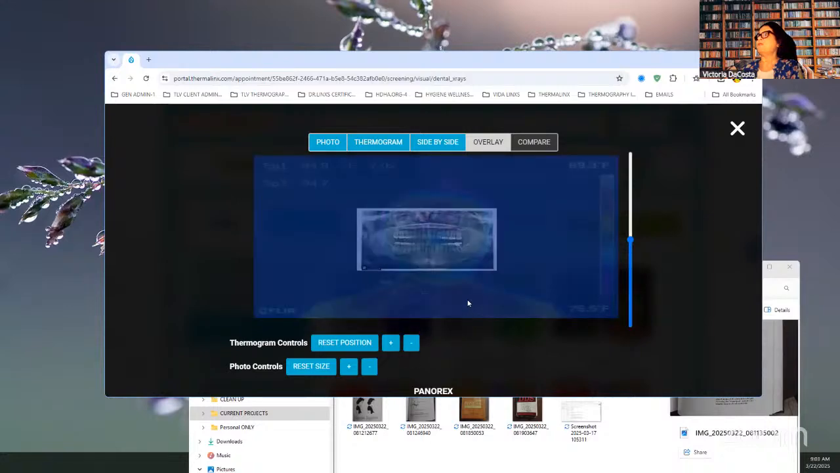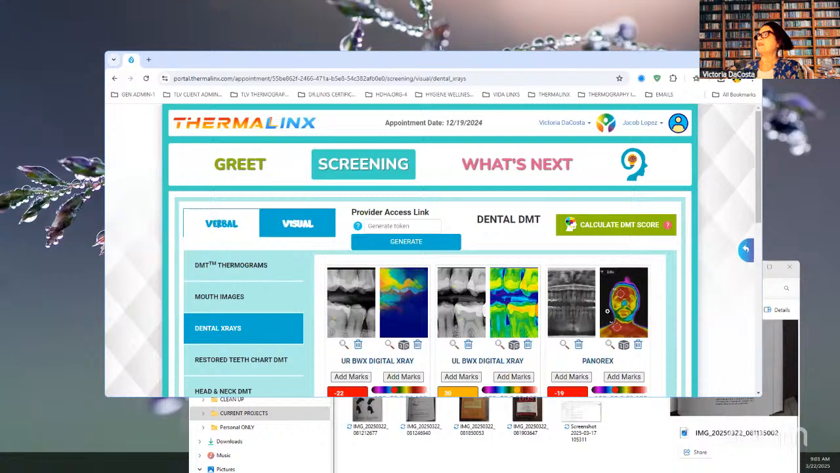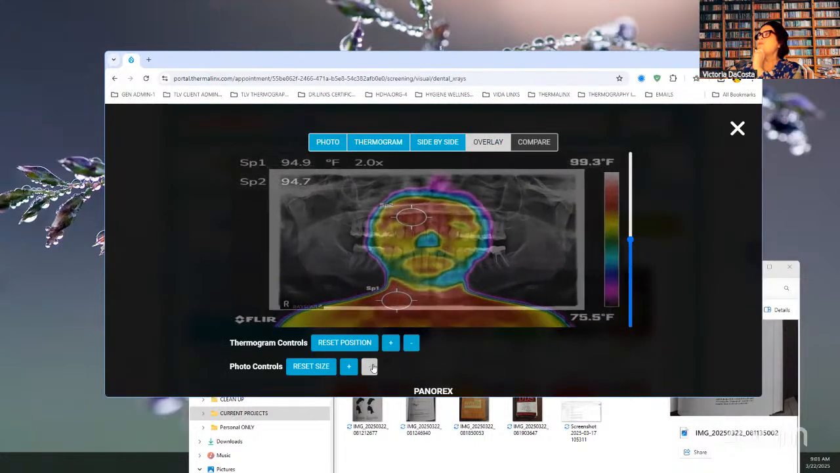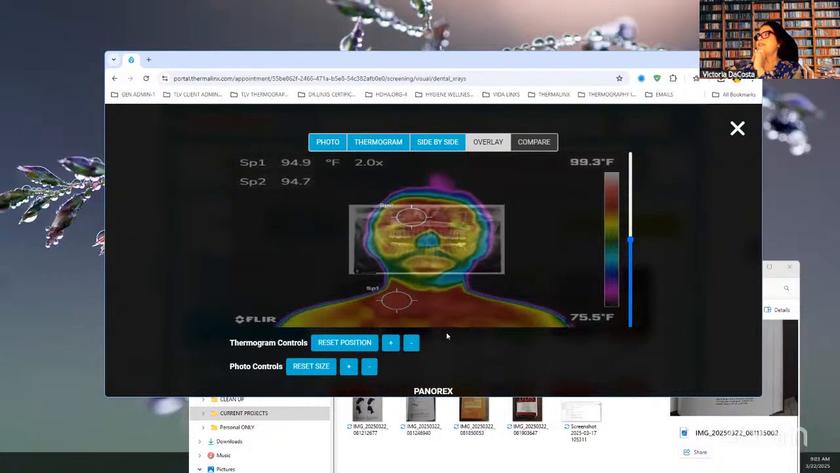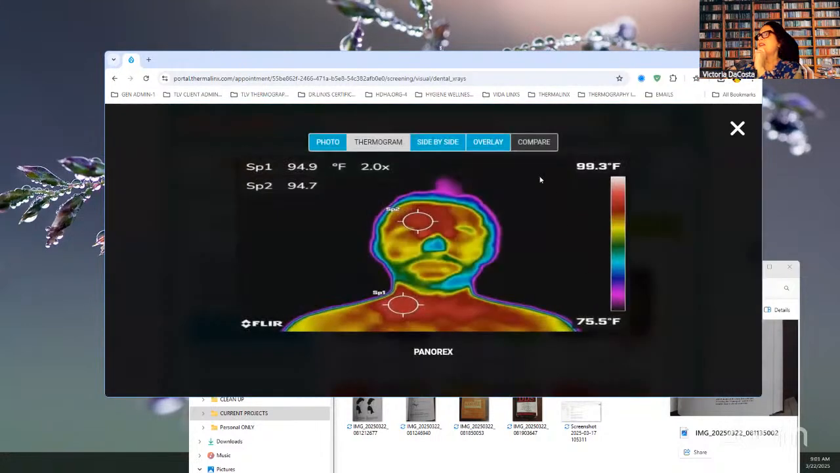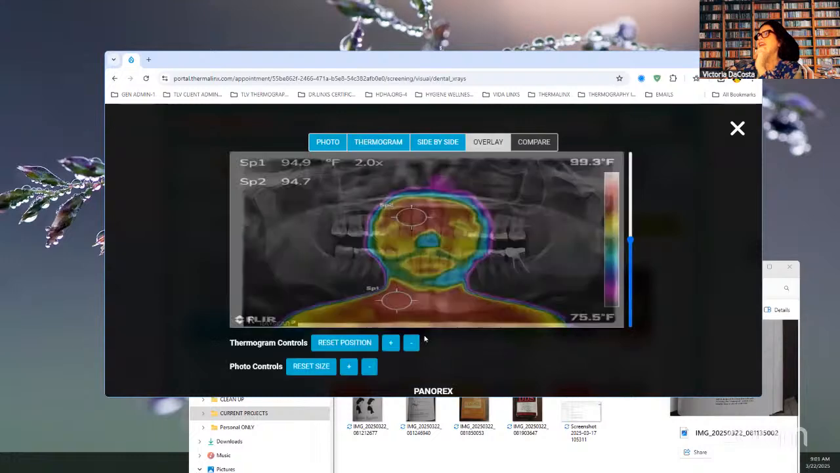And this is what we were talking about, the overlays of the x-rays, because we take these x-rays in the dental office, but they're separated from the soft tissue. And I want to overlay it.